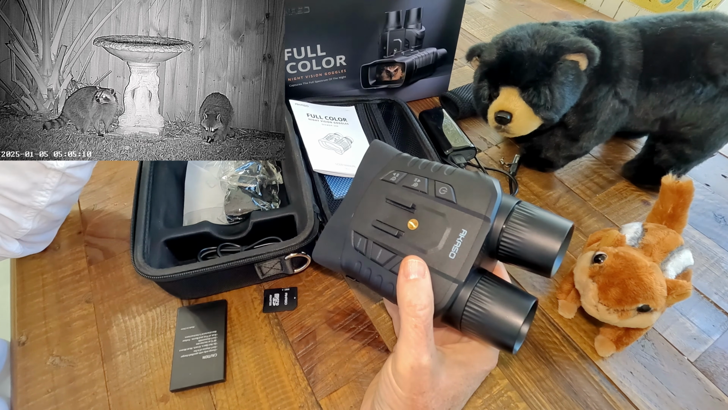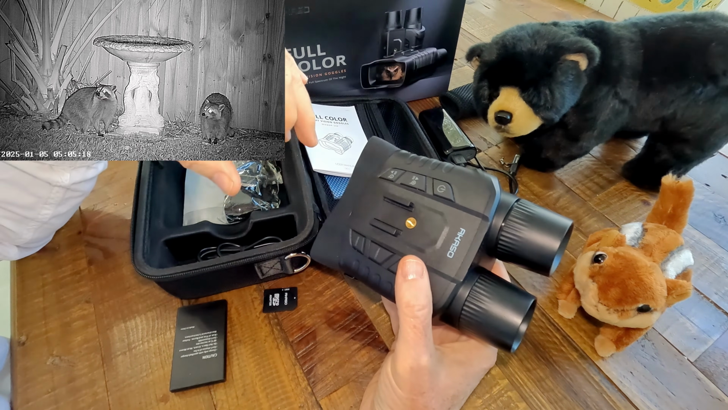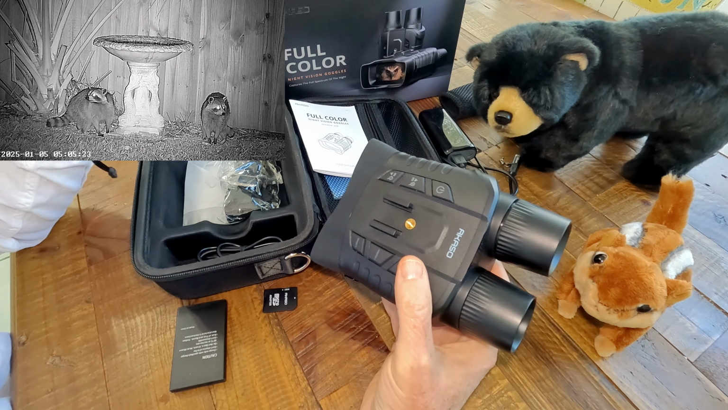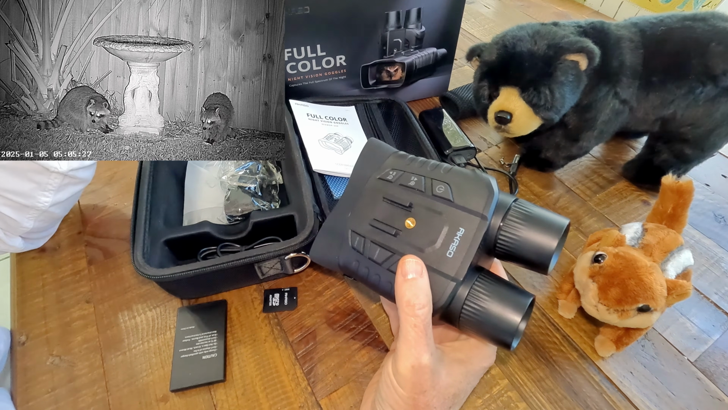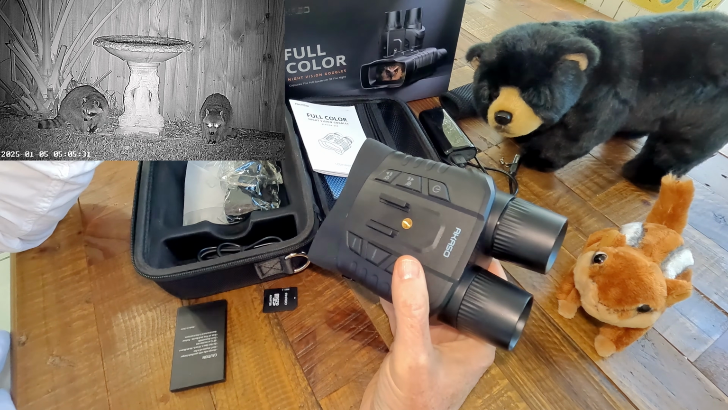And even though in some of the examples I'll show you, I personally couldn't see the animal. It was too dark for my eyes to see anything. It looked totally dark to me. But the goggles with the night vision and the AI could see them. And of course, when you talk about night vision in really, really low light, it's going to be grainy. It's just the nature. I mean, the resolution of the color night vision is not as sharp as the infrared powered light night vision. But that's to be expected.